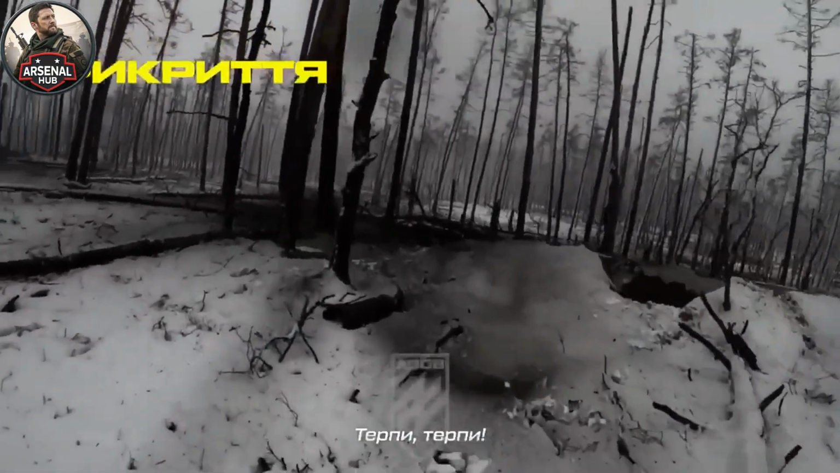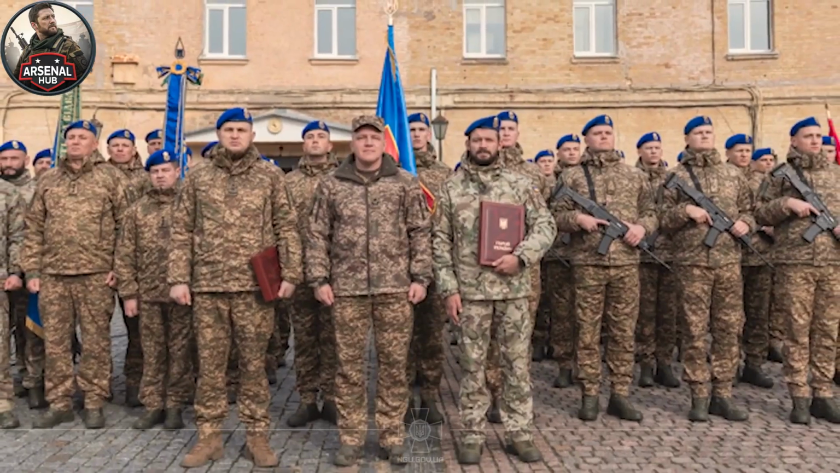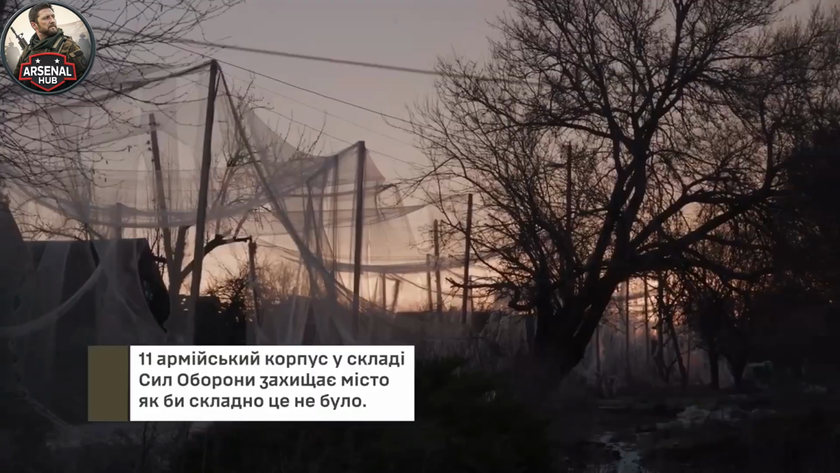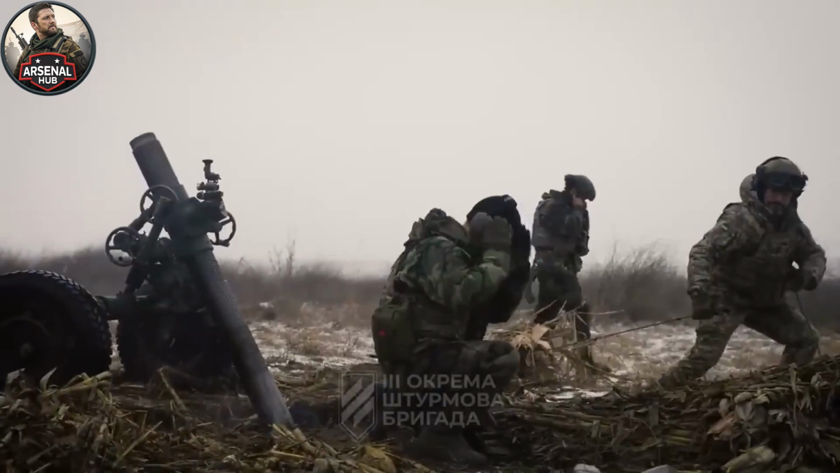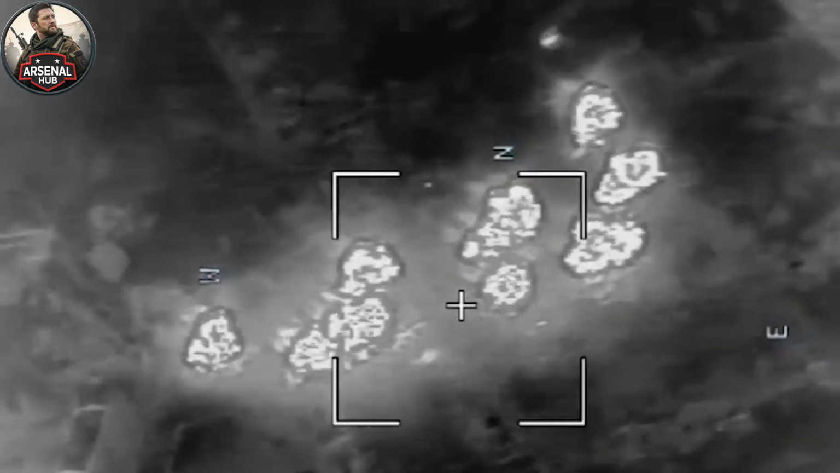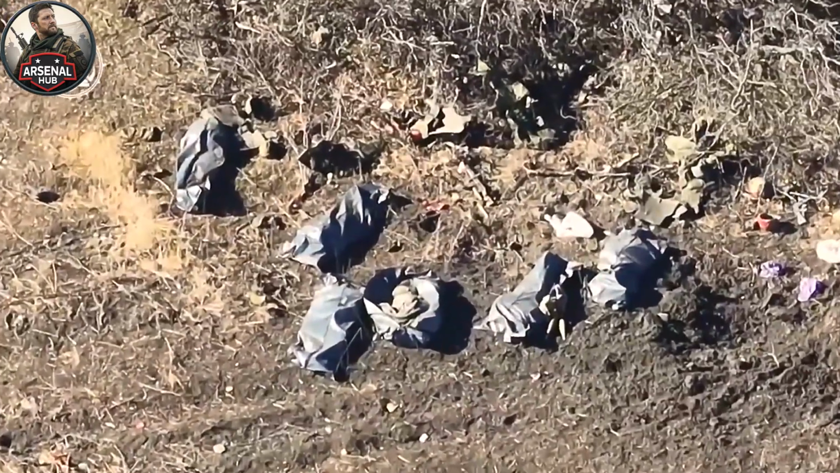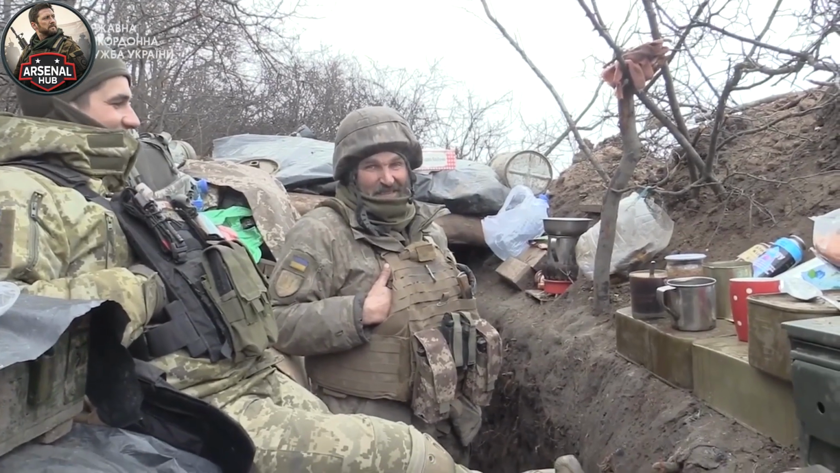The Russian commanders who ordered a night reinforcement movement along a forest road in eastern Ukraine had made a calculation. Move in darkness, avoid Ukrainian observation, deliver the infantry reinforcement to the forward positions without the engagement risk that daytime movement creates. Ukrainian anti-tank crews were already in position before the column left its assembly area. Their thermal sights were already warm. They were already waiting.